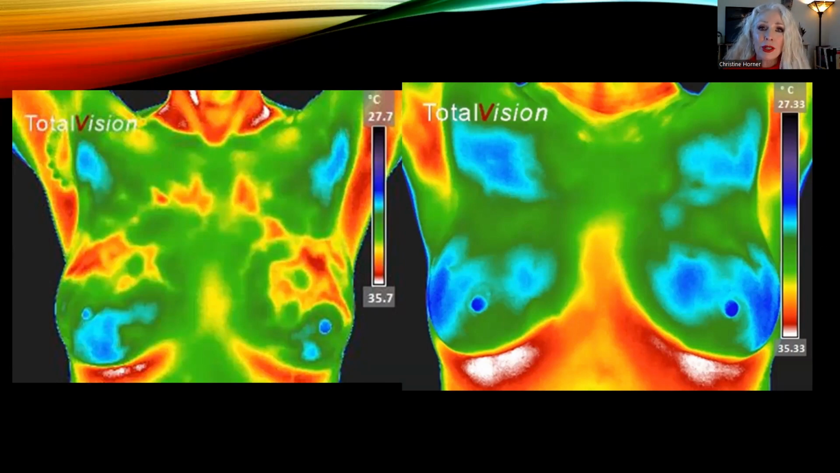But what the research shows, and amazingly, there have been 800 published studies in the medical research on the topic of thermal imaging and breast cancer. And what that research shows us is that when women have any of these significant patterns, it tells us that there is an increased future risk of developing breast cancer.